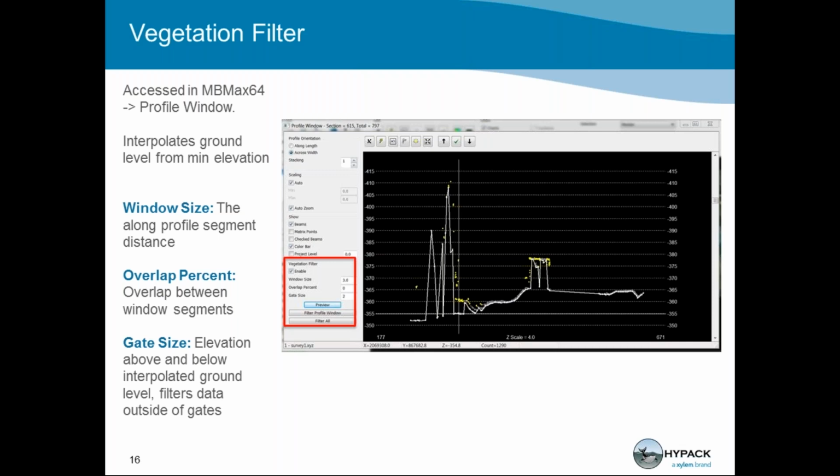as ground level. There are 3 active ways to control the filter: the window size, which is the along profile segment distance, the overlap percentage, which is the overlap between the window segments, and the gate size, which simply sets a gate and filters out anything outside of the elevations of your gate. It's important to keep in mind the difference between these 3 active filters so you have a representative sample size.